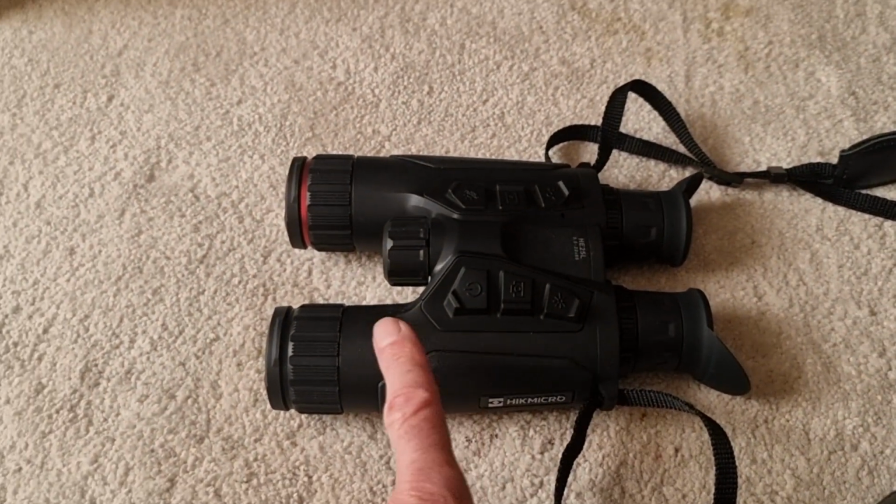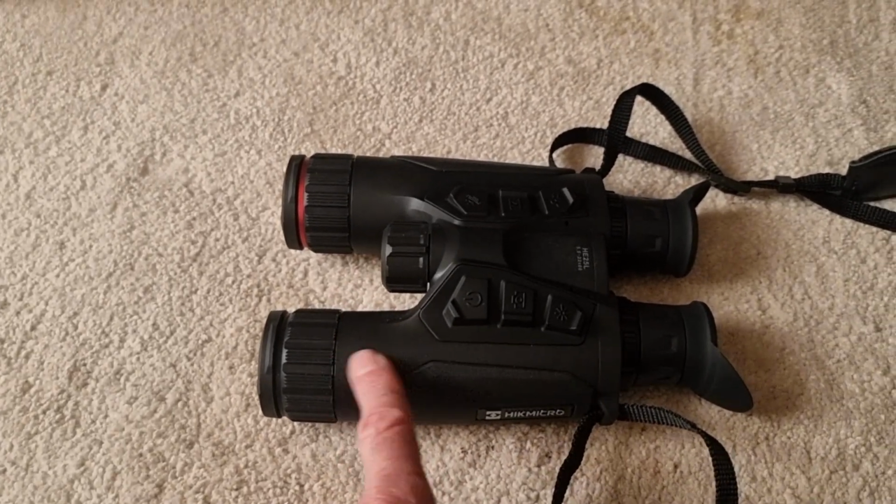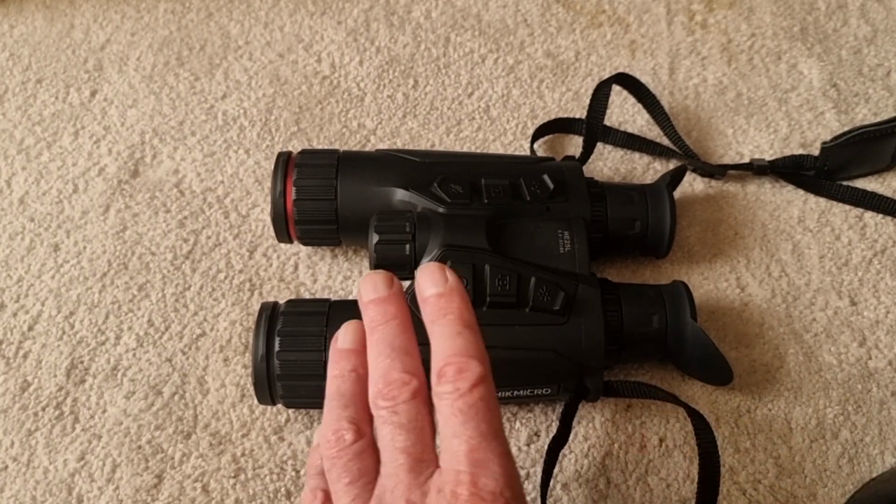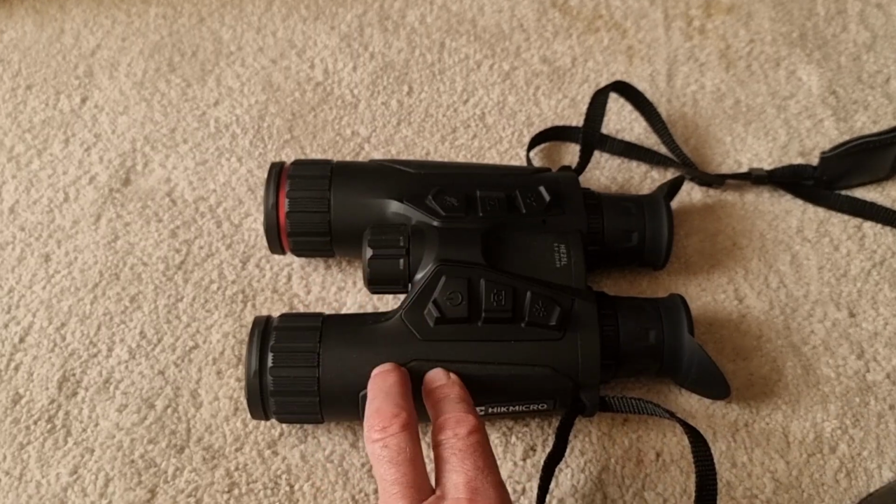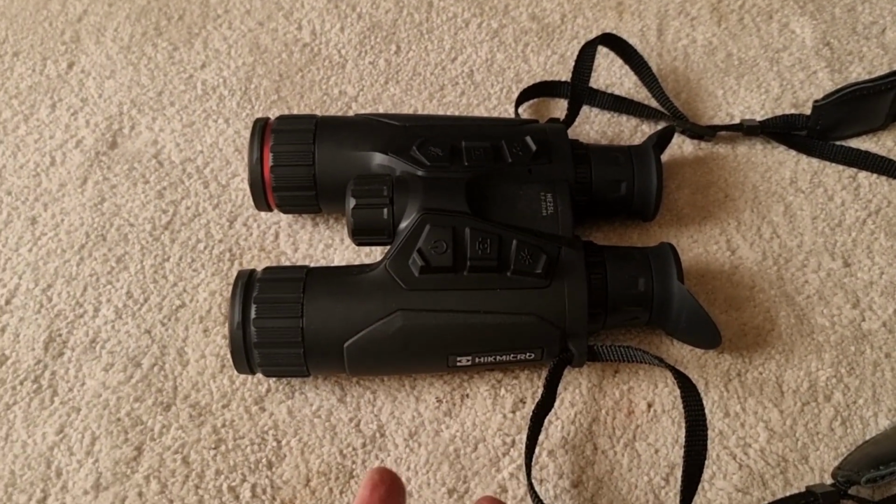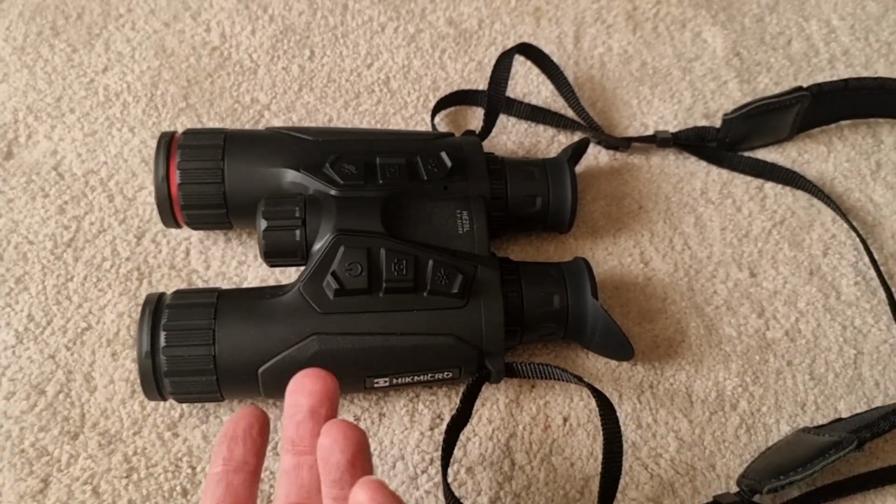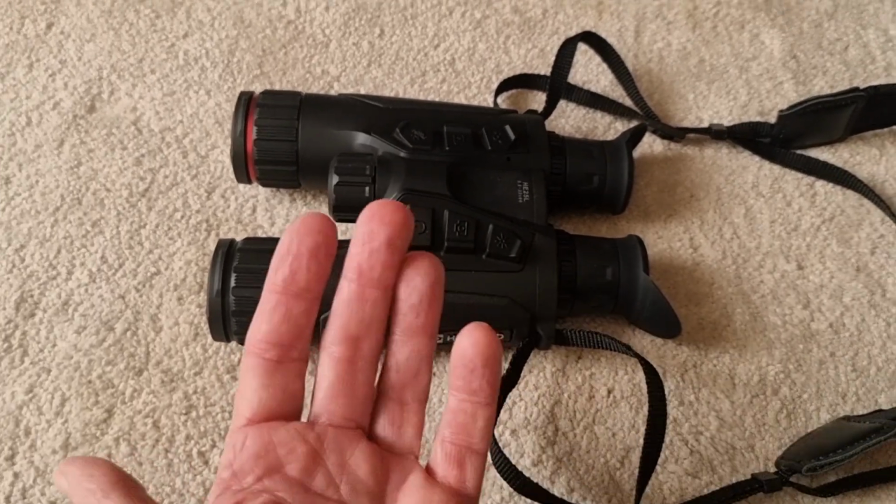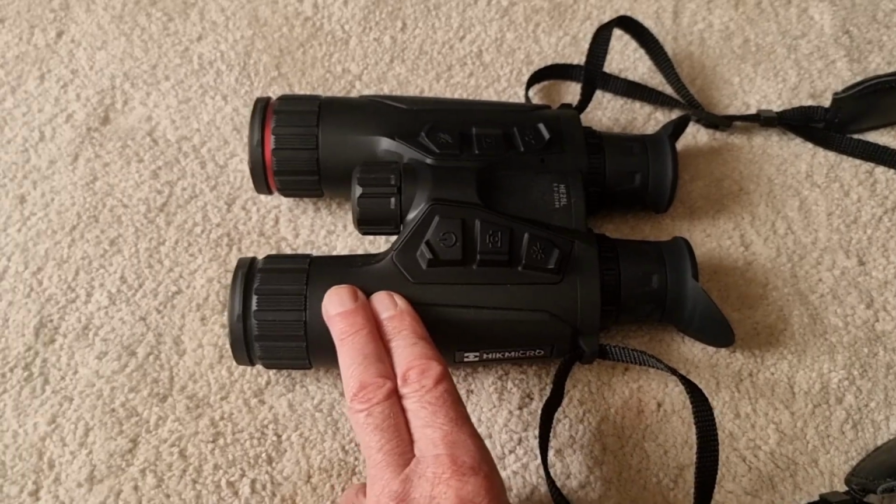Now, obviously, the digital daytime image is very good. Up to 11, brilliant. At 22, you start to get a little bit of pixelation in there, but not a lot, and it's still clear. But up to 11, it's very good. It's never going to be as good as a pair of high-end binoculars, though, something like a pair of Swaros. It's never going to be that good, but it's really good, sort of equivalent to a digital camera or your phone screen. So the image is nice and clear, easy. So you can use them as a normal pair of binoculars,